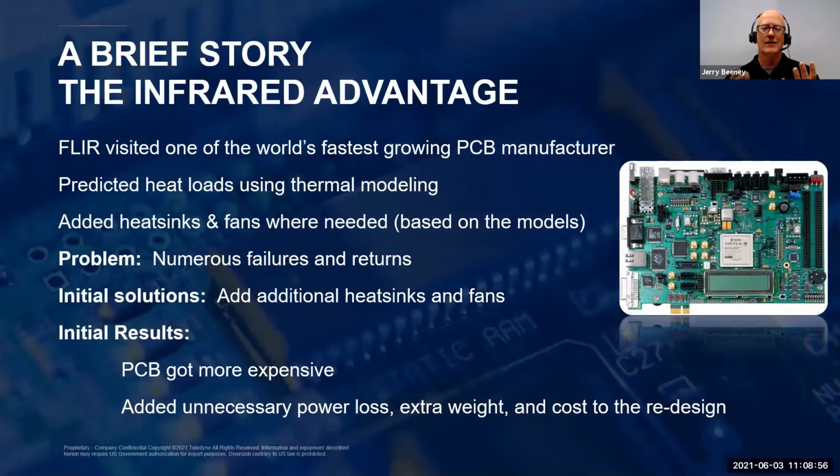So how is having so many temperature measurement points within a thermal image actually useful? Well, let me provide you with a real world example of the benefits of using infrared thermal imaging, based on an experience that we had with one of the world's fastest growing printed circuit board manufacturers. This company, like most, routinely used thermal simulation models to predict where the heat loads would be present in their board designs and layouts.